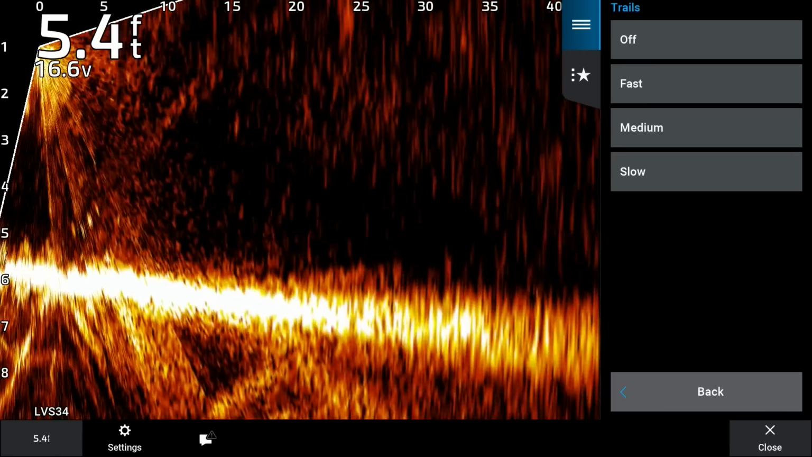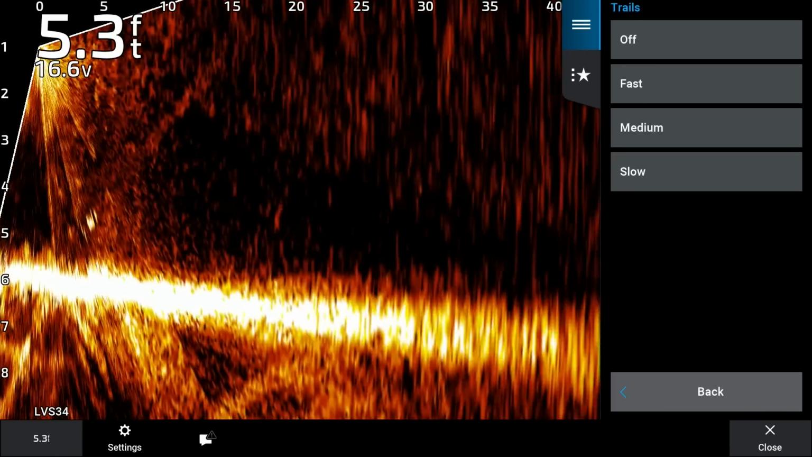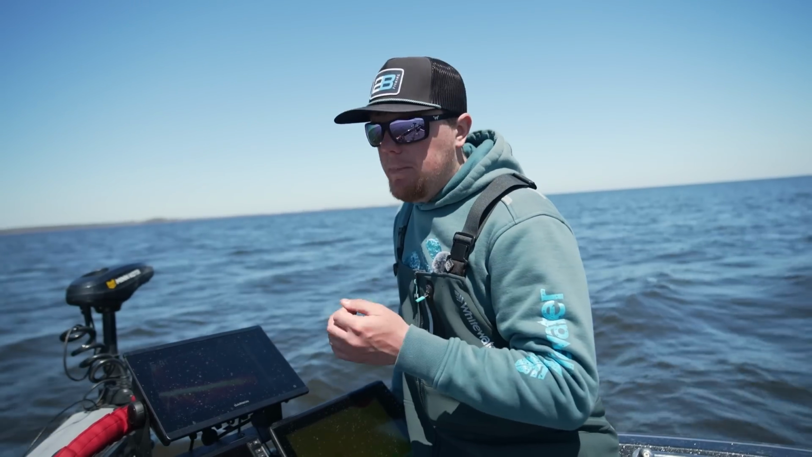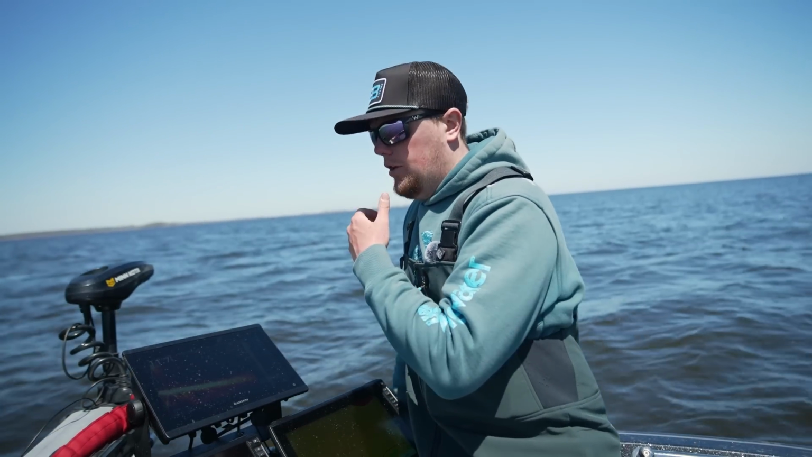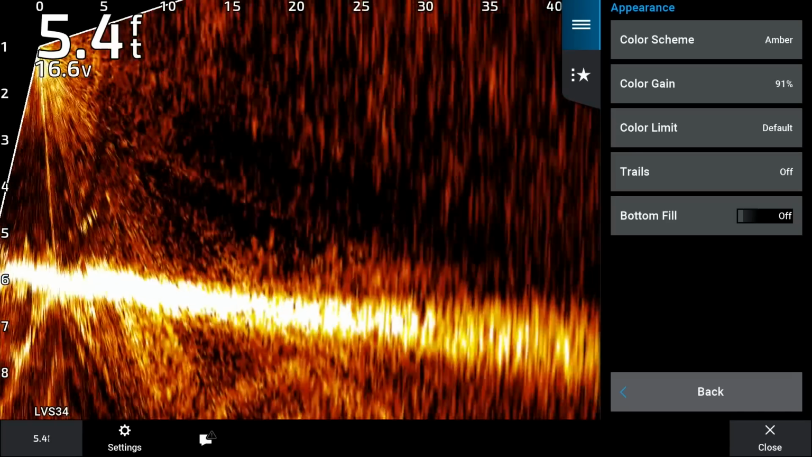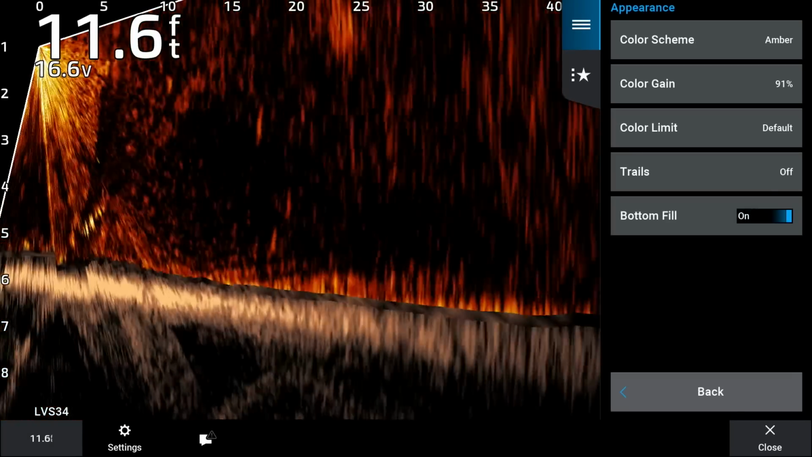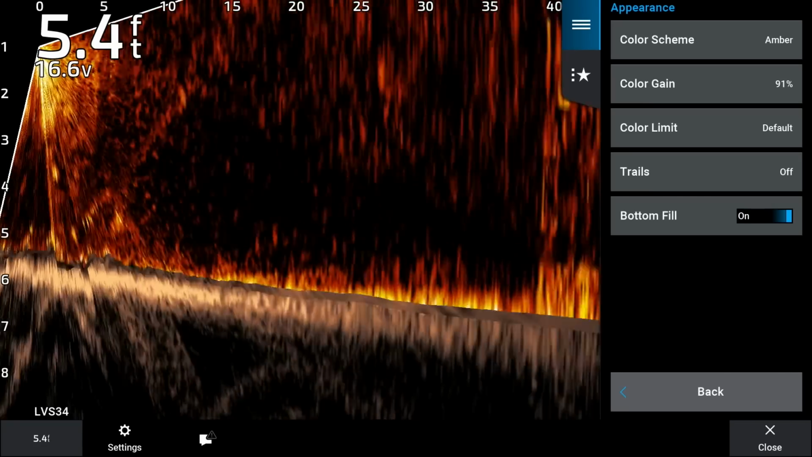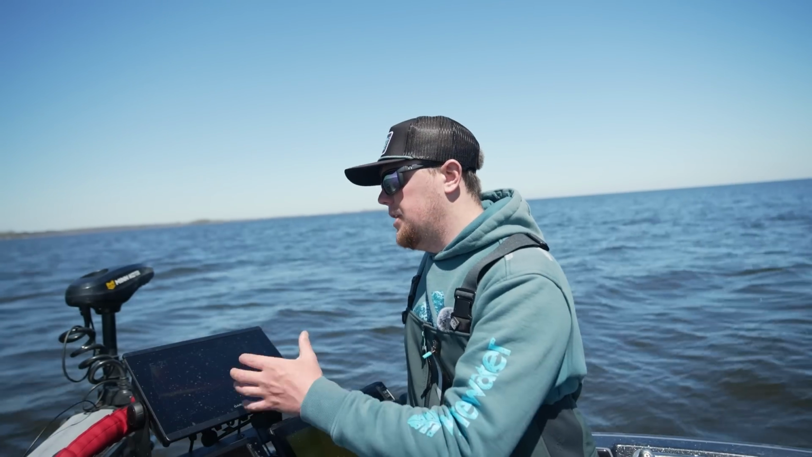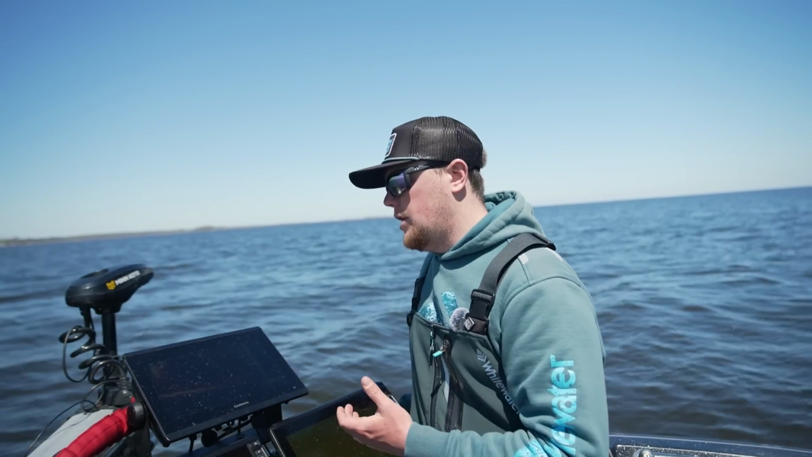Trails is a pretty simple setting that I always just leave off. If you do turn it on, it'll leave a trail behind your bait, or behind the target that is moving. I like to leave that off. That way I don't have to worry about that. Bottom fill is just a way to showcase the bottom. I don't like to leave this on because you can end up losing targets in that bottom, especially if you're fishing a rocky bottom.